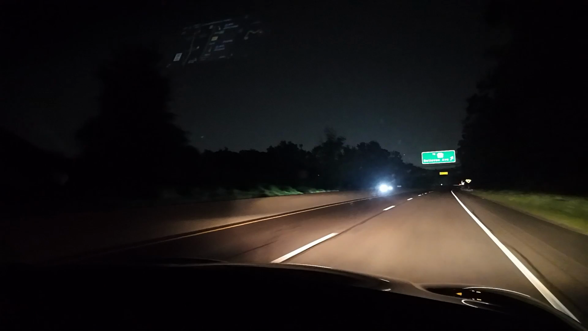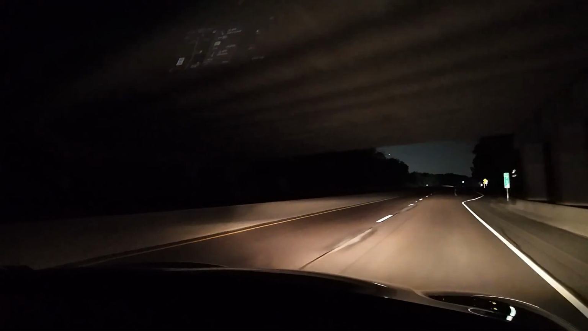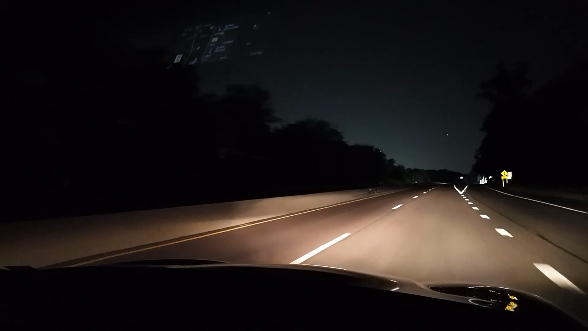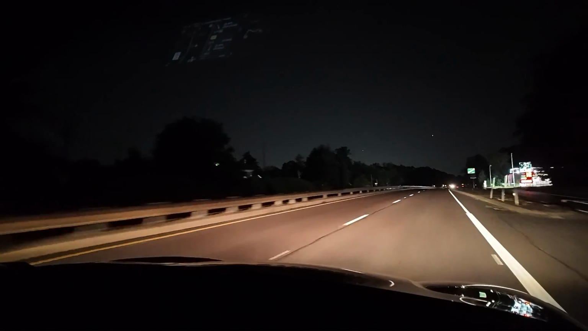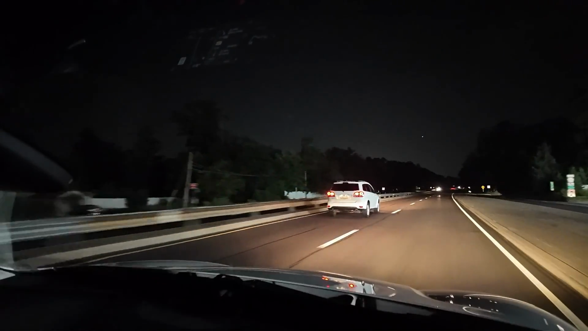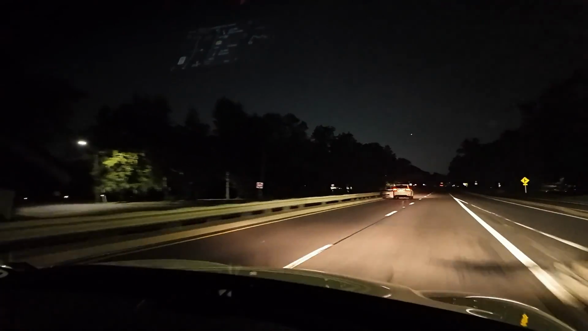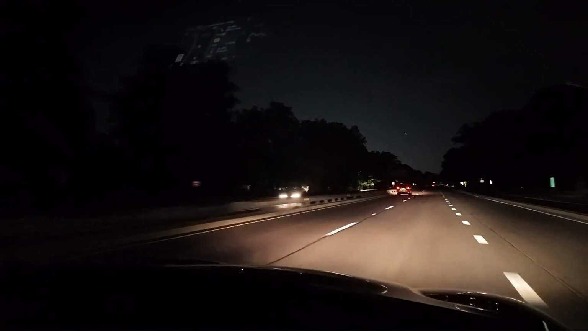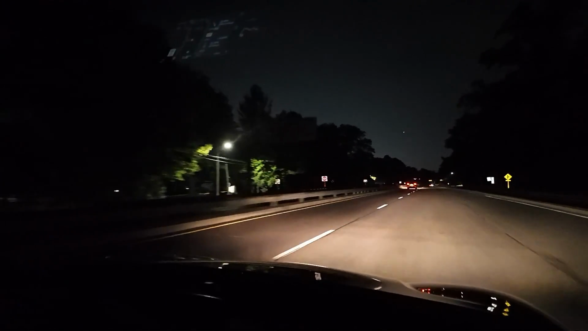What is our climate set at right now in the car? Yep, 75 degrees. You okay with 75 degrees? You doing okay back there? Okay. Don't worry, I'm keeping the car on the road.